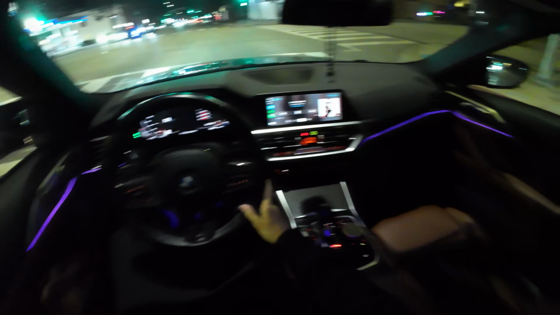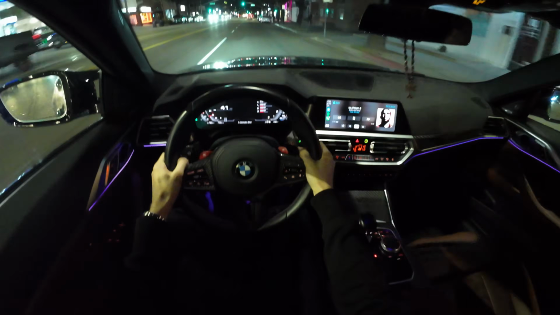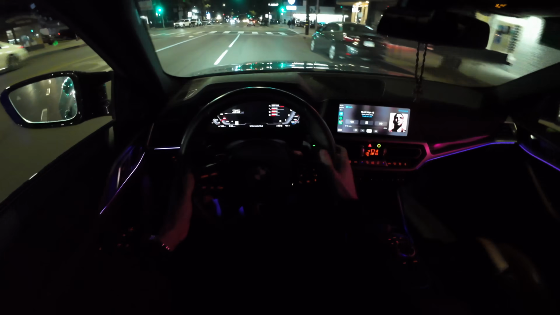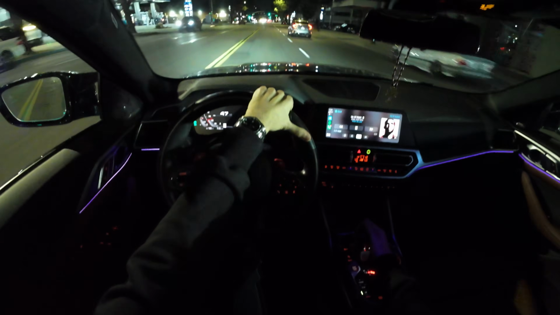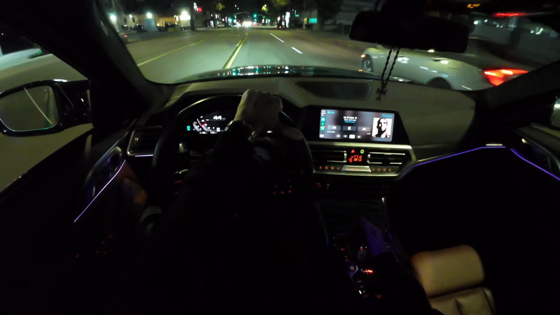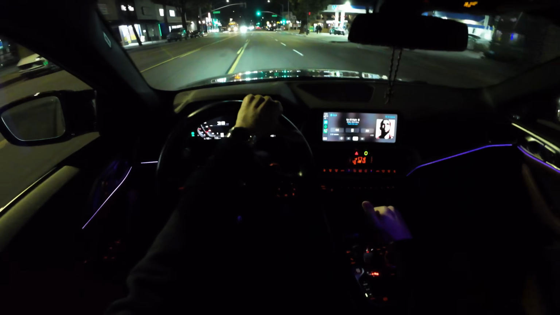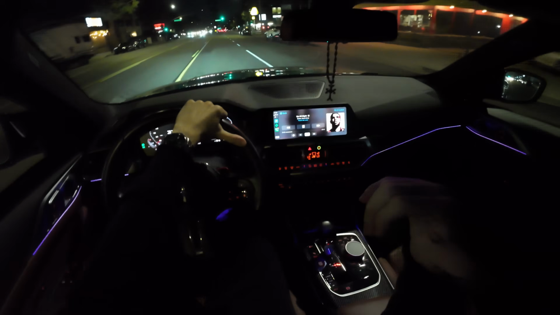Alright, we're first at the light, you know what that means. There was a BMW car meet over there. It's pretty cool. Unfortunately, your boys got places to be.